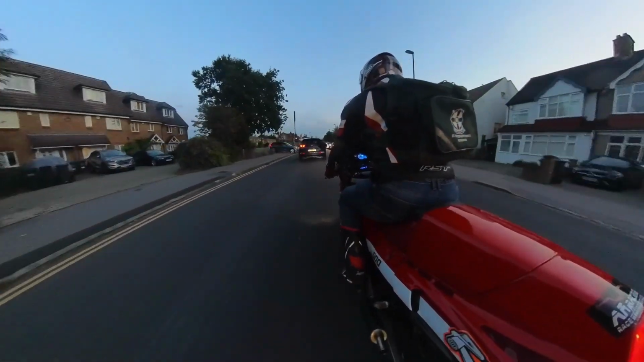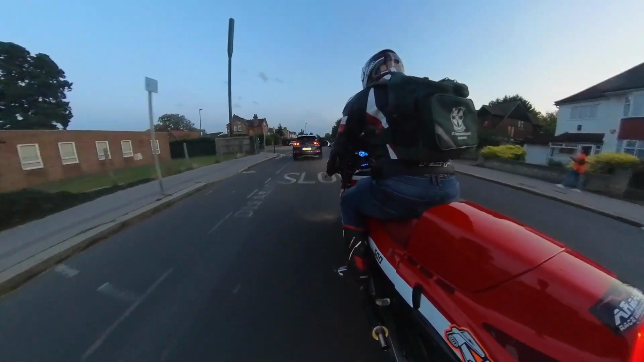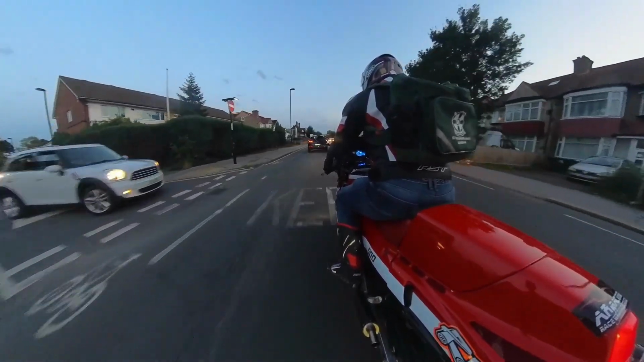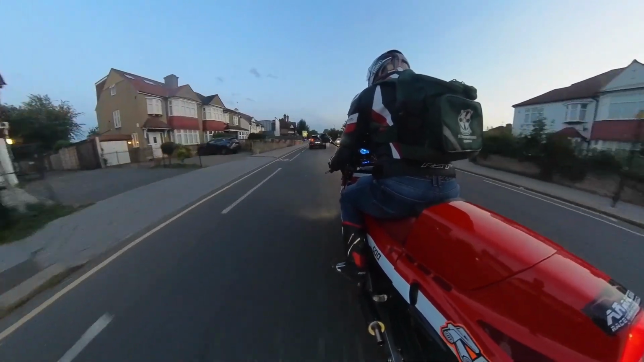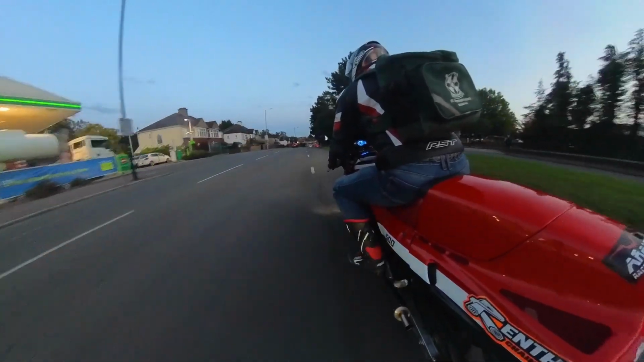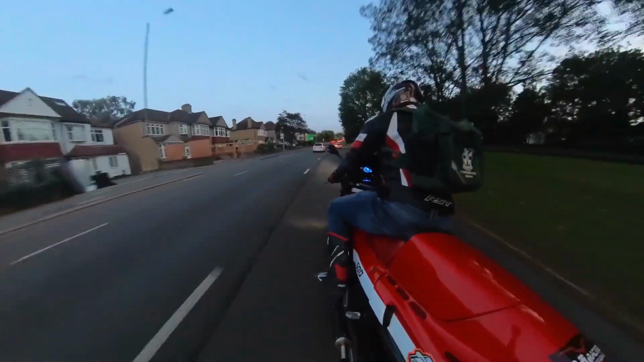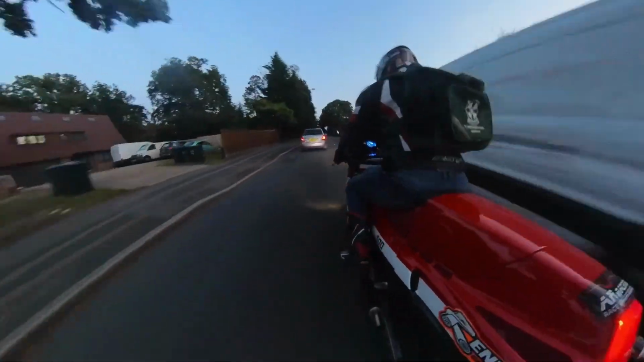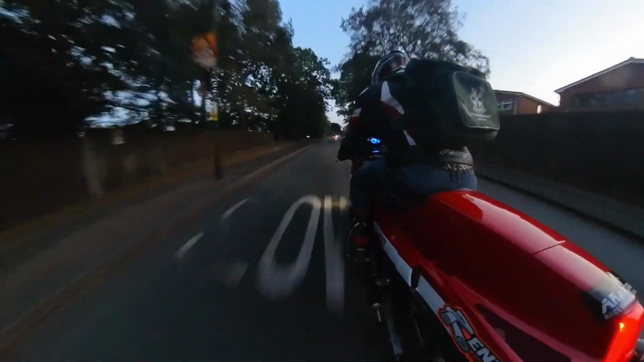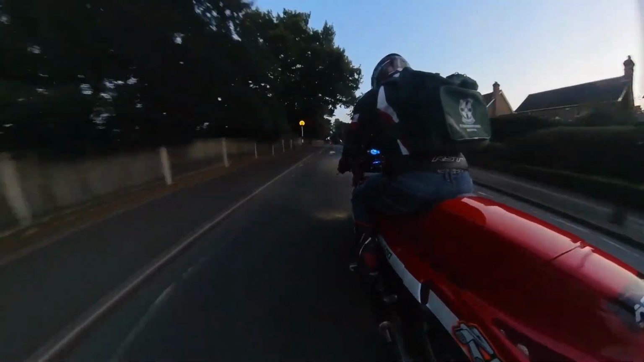I think it really likes the better air, because when I was testing it the other day, low down it's groggy. I think it's too rich at under 2 revs. Absolutely rapid.